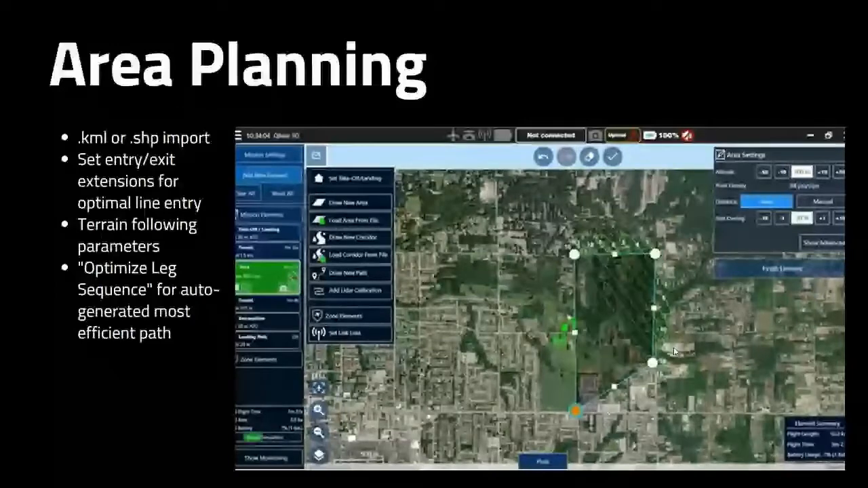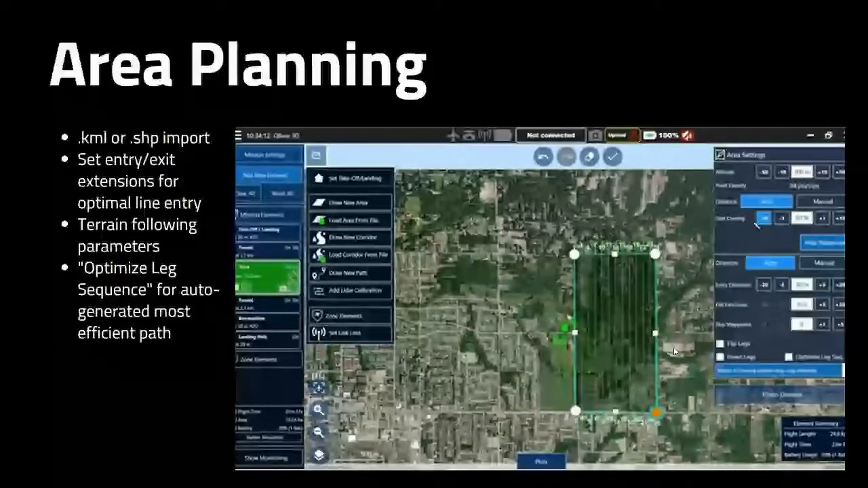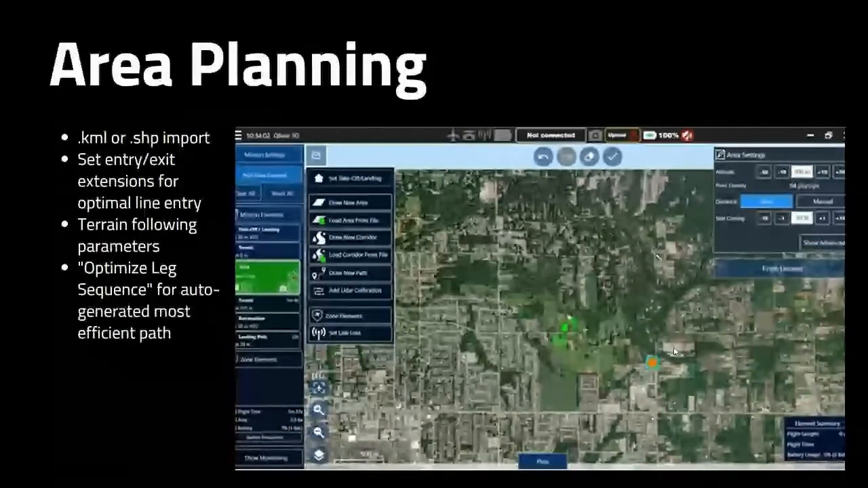So area planning, again, just very generic. We can import KMLs or shape files. There's some custom features like setting entry or exit extensions for optimal line entry, and that's just to make sure our drone hits our flight lines nice and straight. We also have terrain following parameters, which we're going to go over in a little bit. And you can just optimize the leg sequence if you want. Your drone is very smart, so it's going to auto-generate the most efficient path.